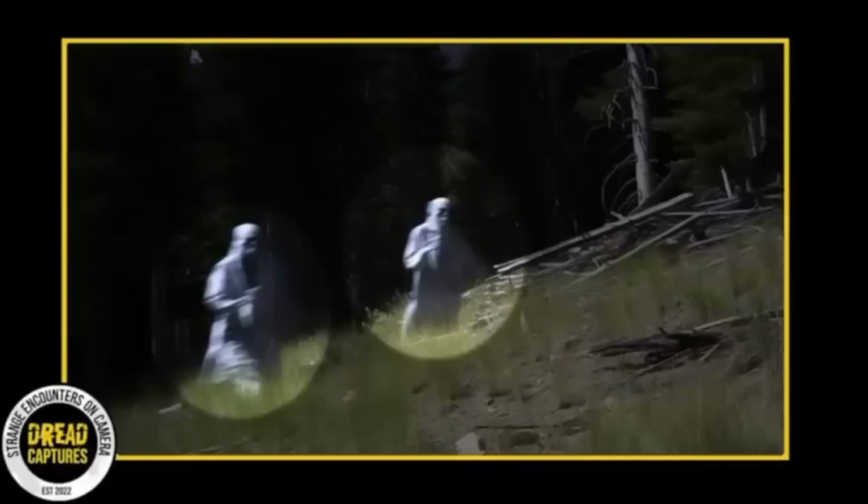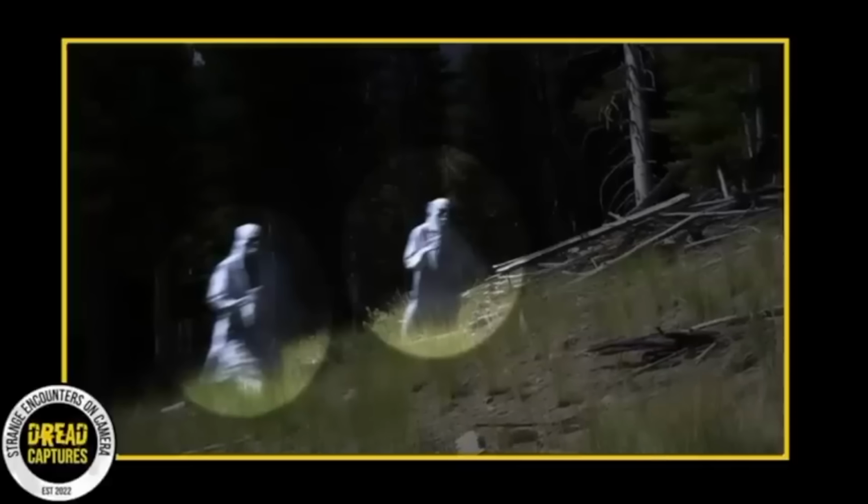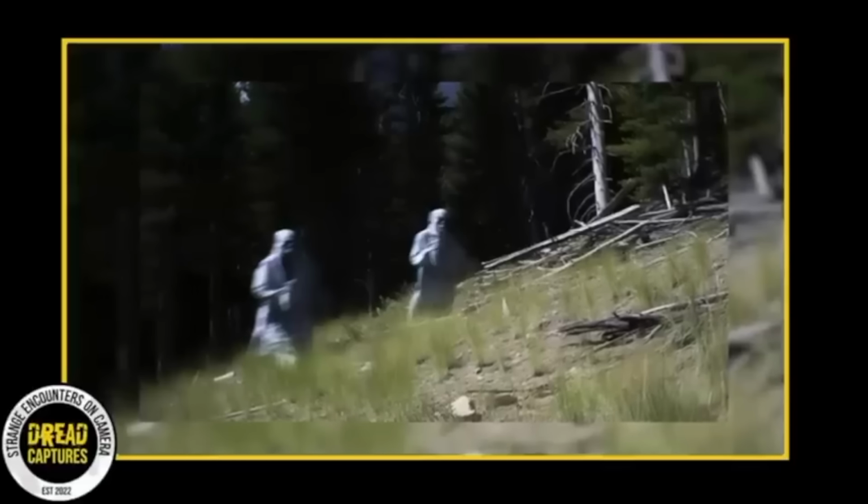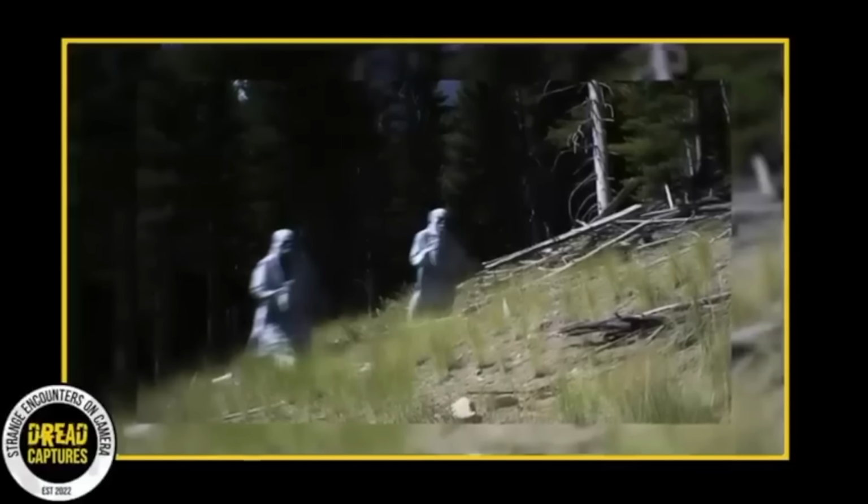Well, that is pretty creepy. I don't really know what to make of these. It looks like two men, and they're in some type of robes. Both of them are bald, but then the one on the left kind of looks like a skeleton. I'd love to know more about what was on this property.